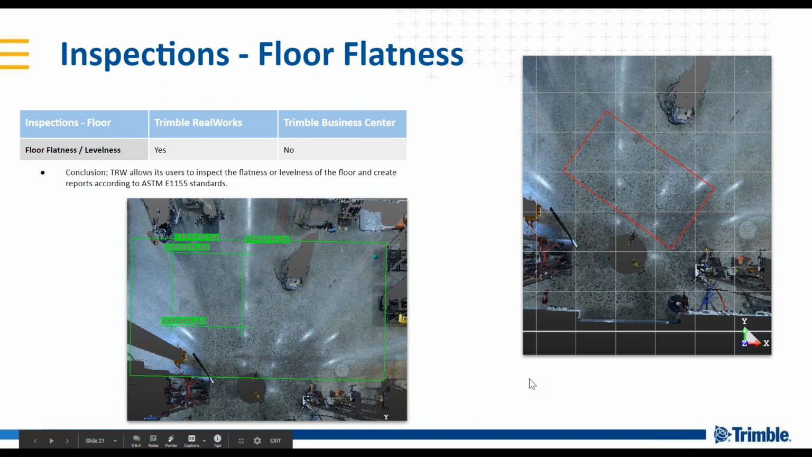All right, next topic, floor flatness, particularly a structural application where, again, if you've got both your feet inside the building and you're looking to pick up structural workflows or structural deliverables, RealWorks will usually shine better than TBC.